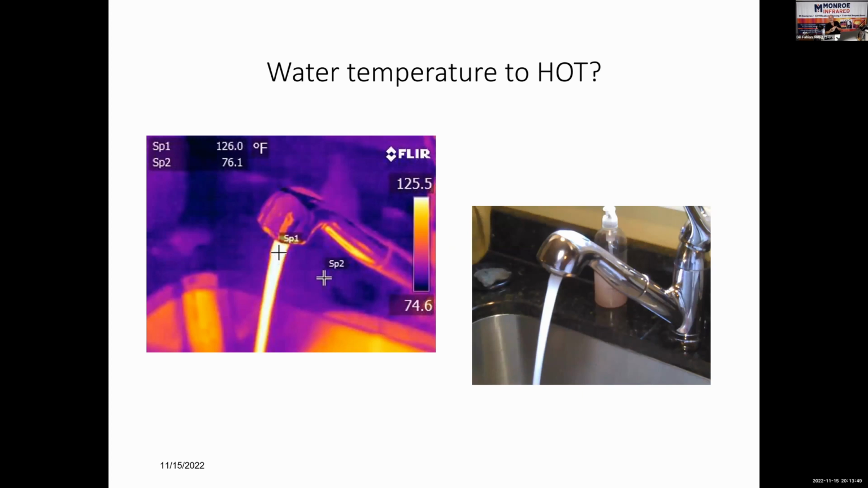If you have a C2 or a C3 from FLIR, and it's got that big reticle, that big circle, don't go to the stream, because if that stream of water doesn't fill the reticle, you're not getting the accurate temperature. So this is another word of advice. If you're doing temperature measurement with an infrared camera, you've got that little reticle. The more expensive the camera is, the more it gets right down to a crosshair.